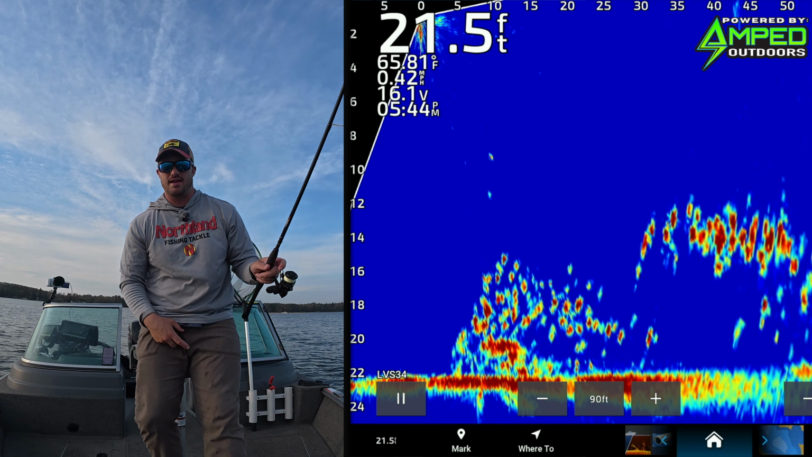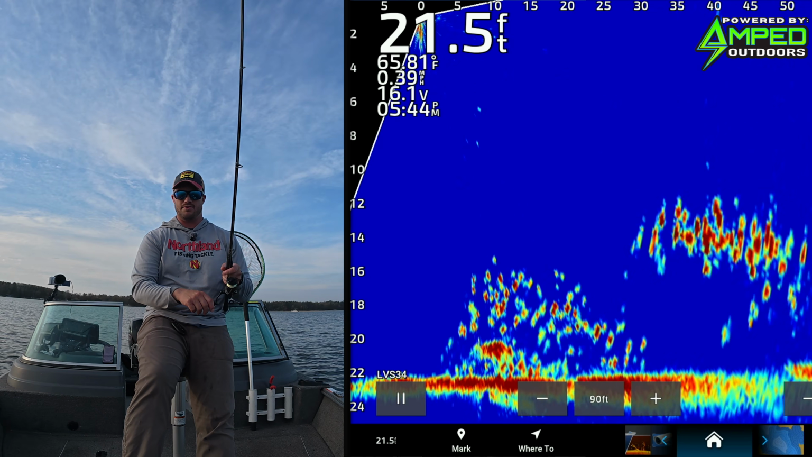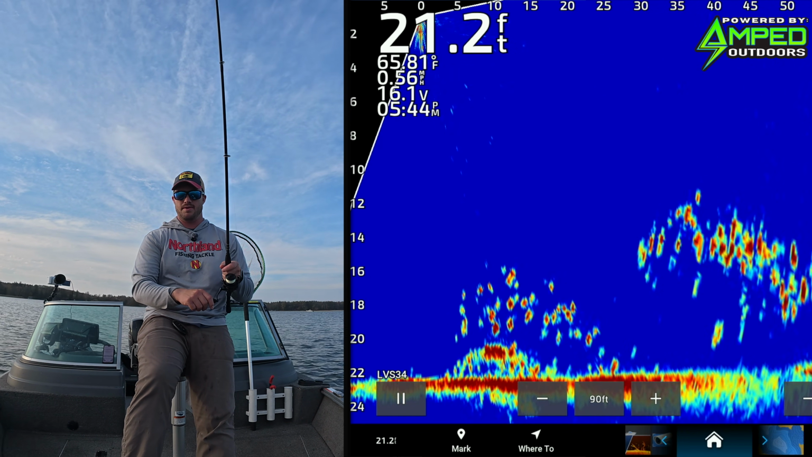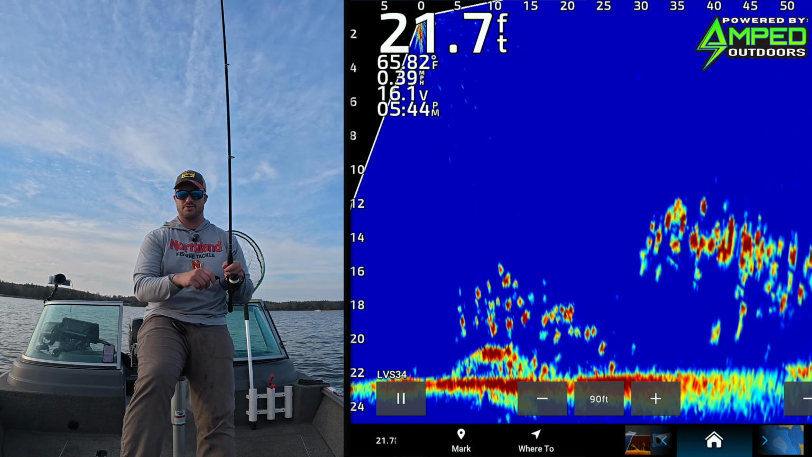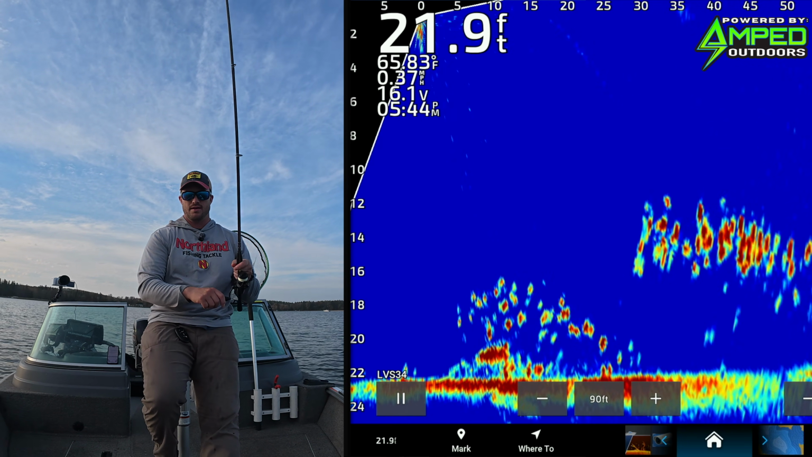Yeah, they're just kind of hanging out. There must be some sort of structure. Maybe I'll even drop the camera down if I have time at the end to identify it. But these appear to be a touch bigger, a little bit away from the structure. But again, sometimes when they're farther away, there we go.